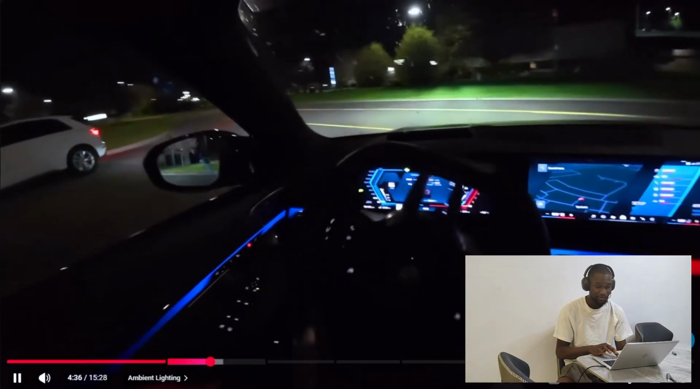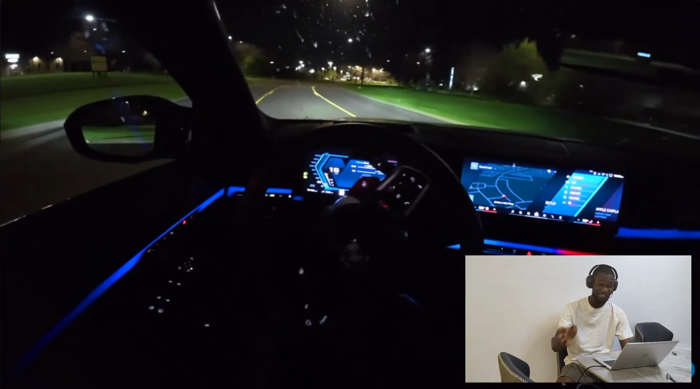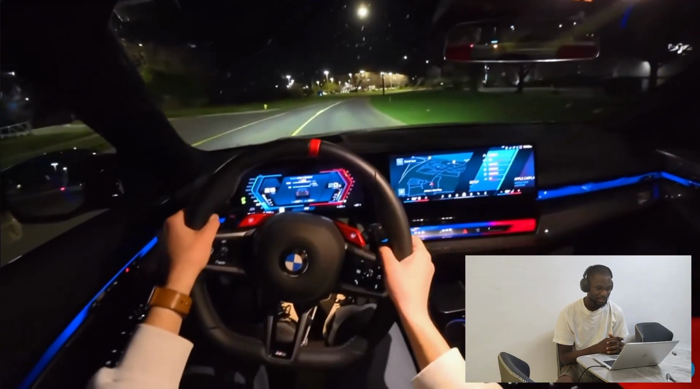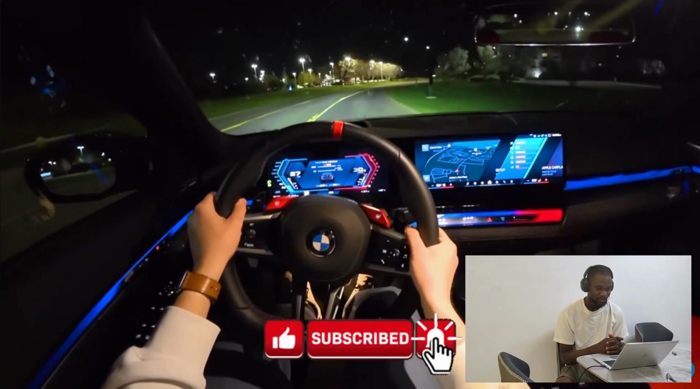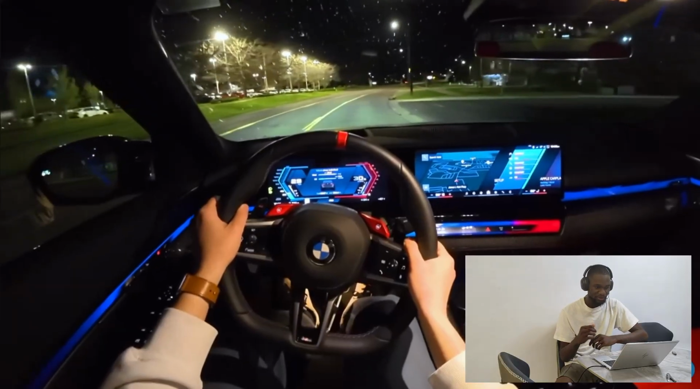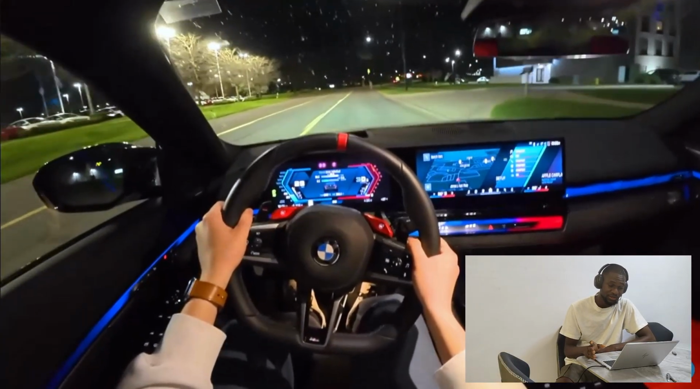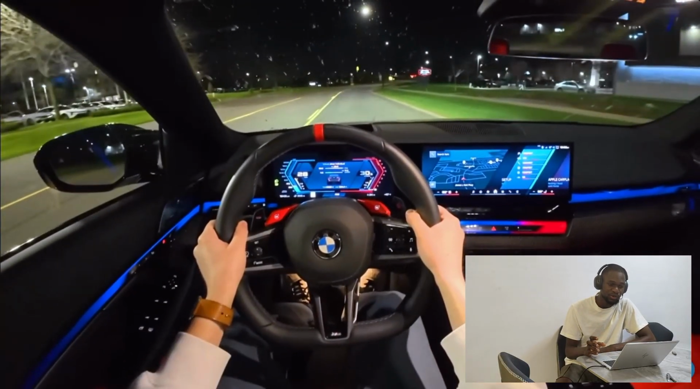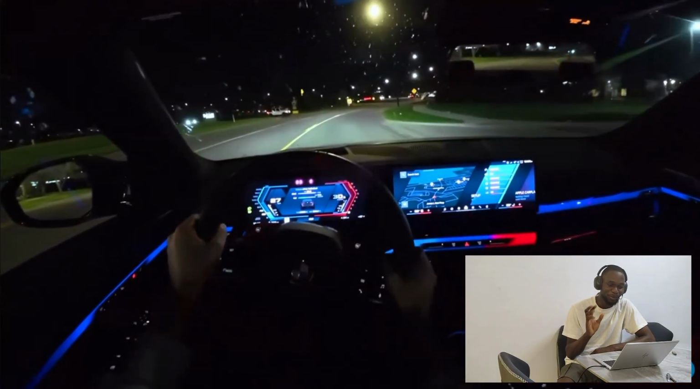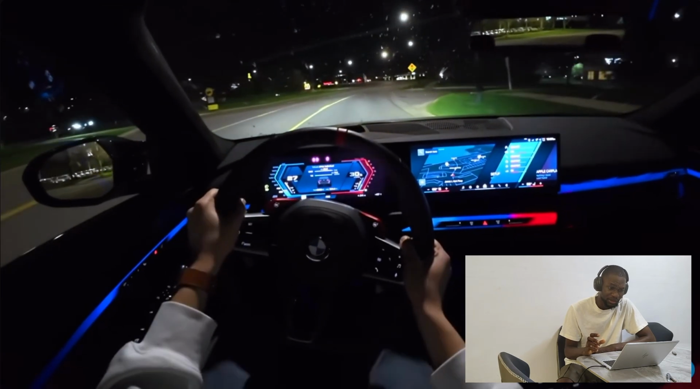Let's go to the M5. Let's see how it will also feel while driving it. I'm going to rate both of them so that you guys see my rating. Wow. Okay, this doesn't have those bubbles where it goes. I think it's silent because it's an electric car.